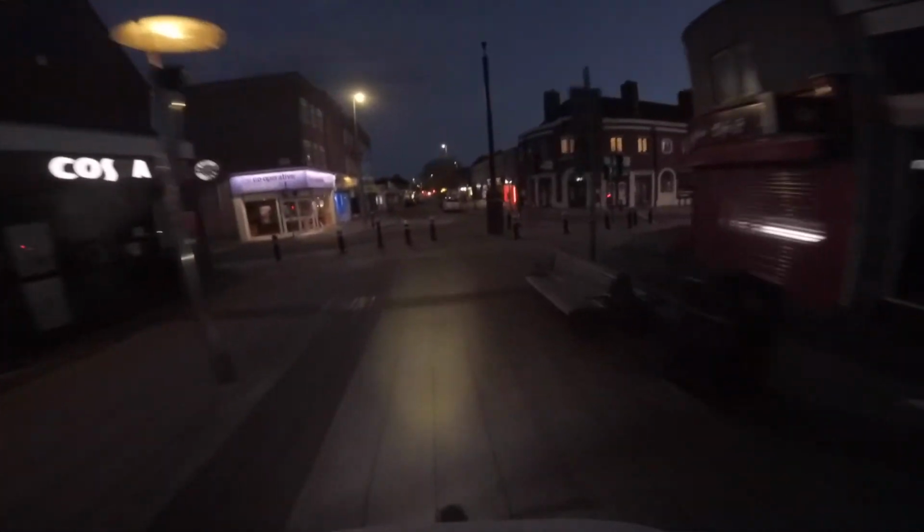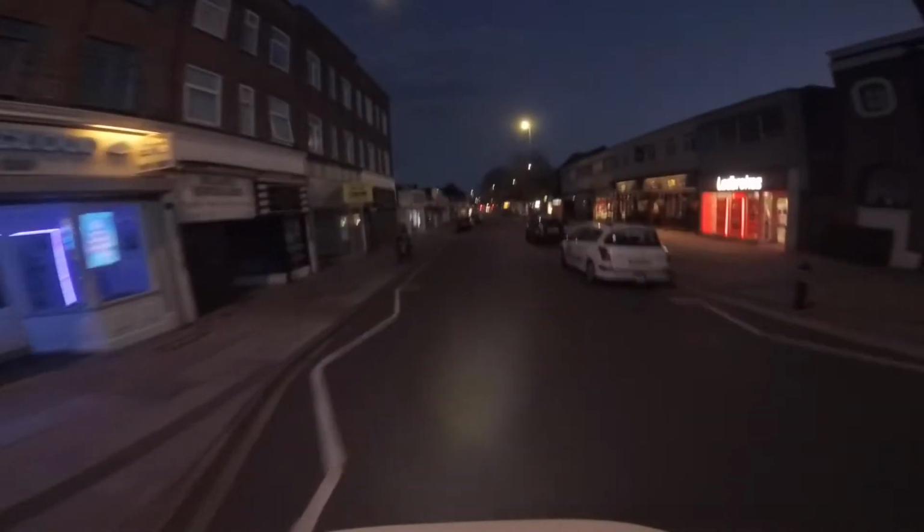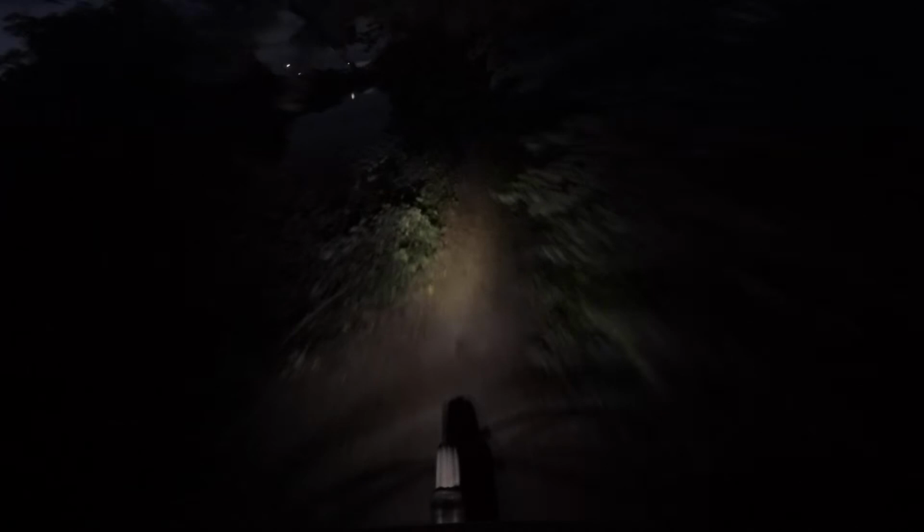Oh, I might have to stop for traffic. Barry boys are in. Right, it's time to go back on the trail, but in reverse and in the dark. So hopefully no one's coming the other way.